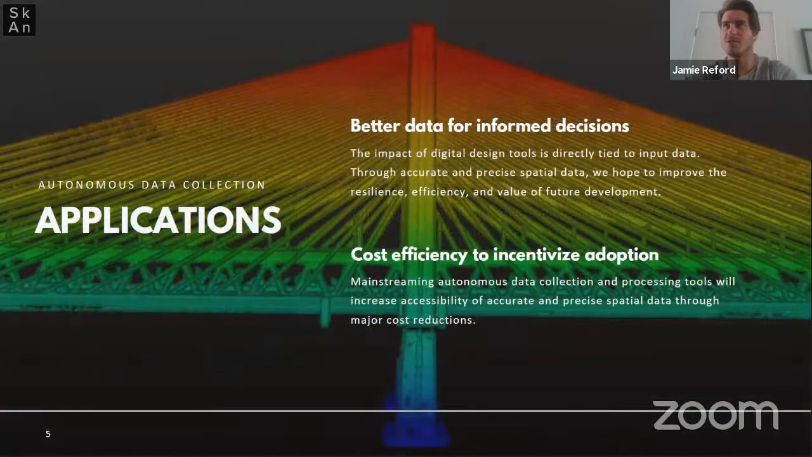Ultimately, the two pillars informing why we believe that UAV data is so powerful. First of all, better data for informed decisions. There are incredible design tools now for infrastructure and urban development planning and project implementation out there. But the data sets used to inform these projects ultimately determine the quality of the outputs. So good data equals informed decisions, and then cost efficiency as well.